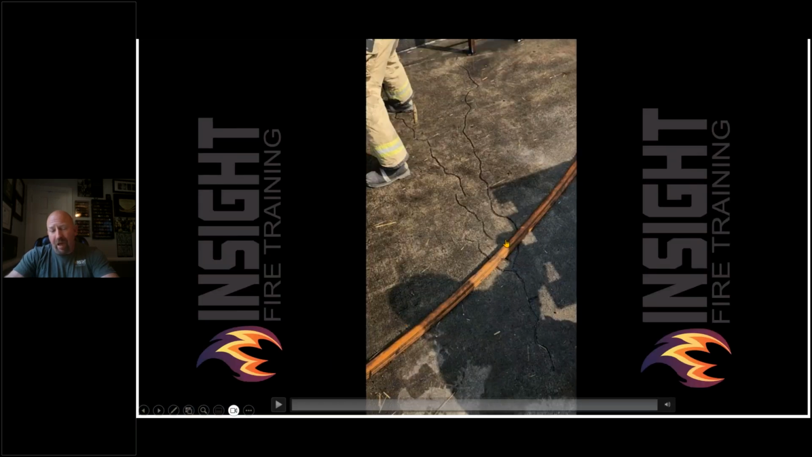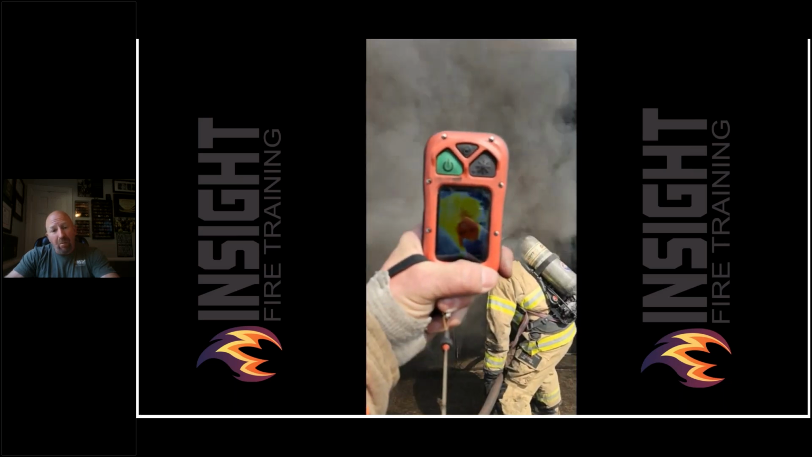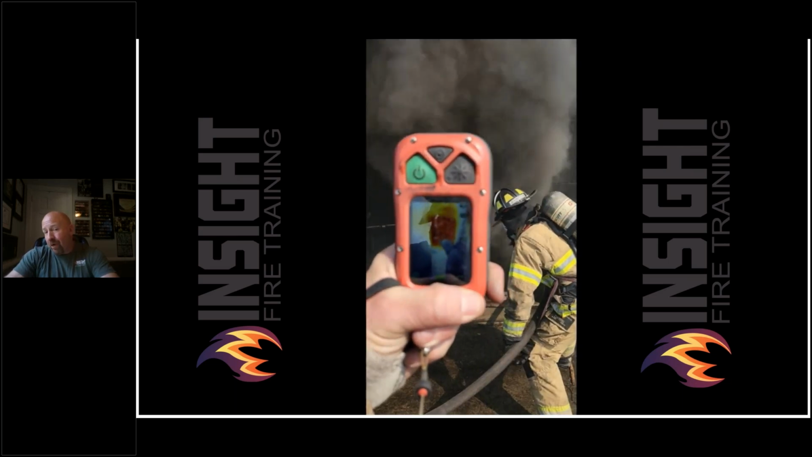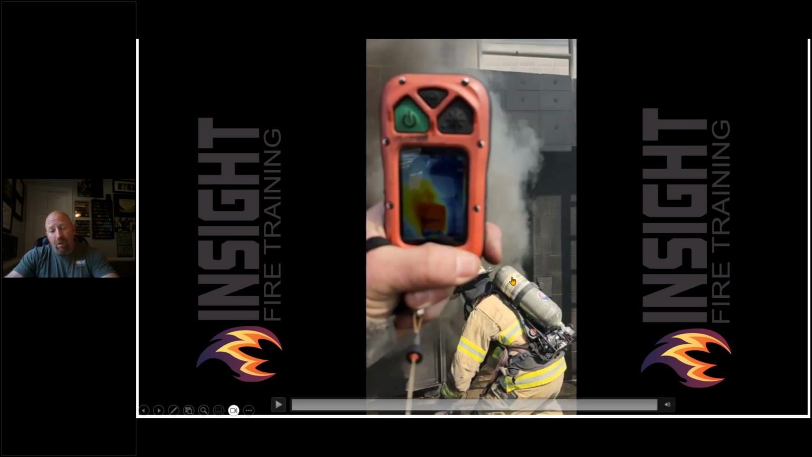This is the other side of that view. You saw the thermal view. Why don't you take a look at what it looks like after they already entered and tell me if this changes your perspective, looking at the outside with a cell phone video camera, followed by looking at the thermal view. Are they taking a little bit of heat to their head right here, especially where this person's standing? Are we flowing adequate water on this fire? No. If we are, we're losing.